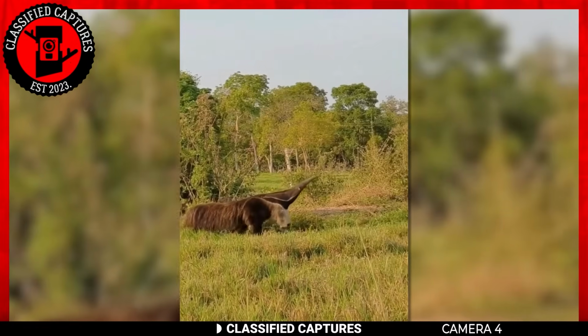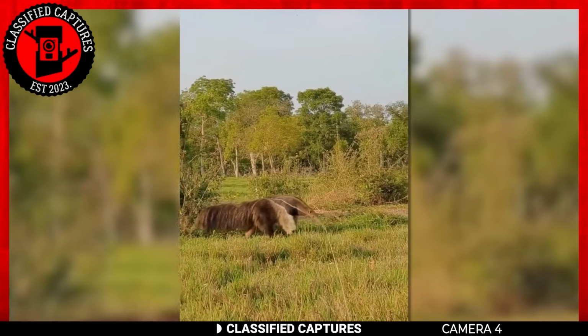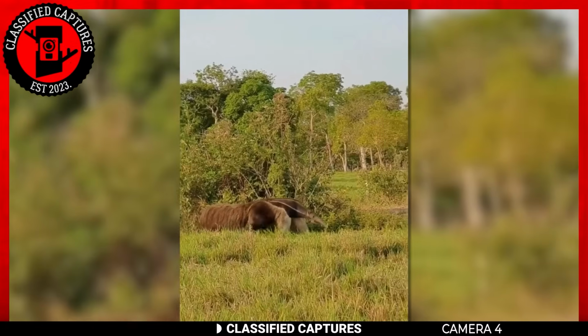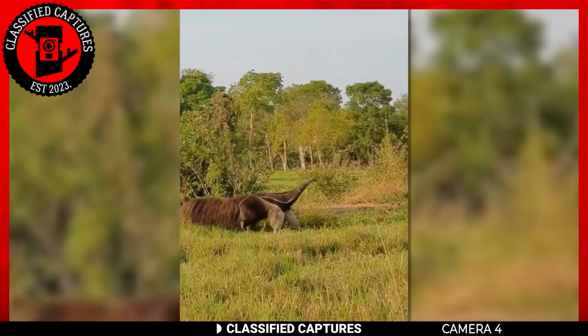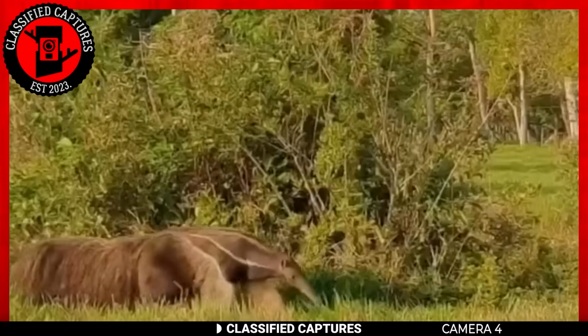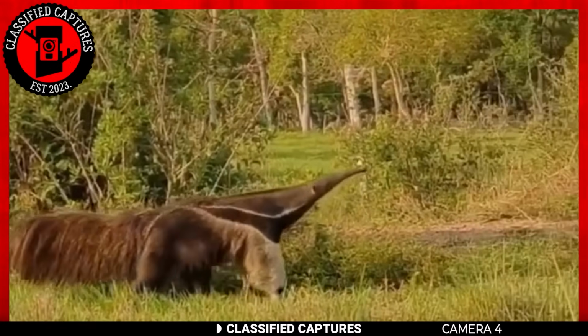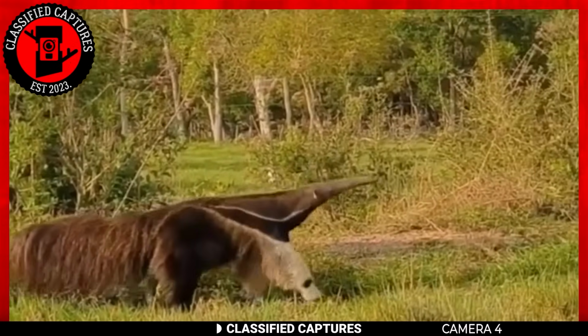Aptly named, these fascinating animals are specialized in eating ants and termites. As interesting as these creatures might look, you might want to keep your distance whenever you encounter them. Although they're usually not a threat to humans, giant anteaters can inflict severe wounds with their front claws.